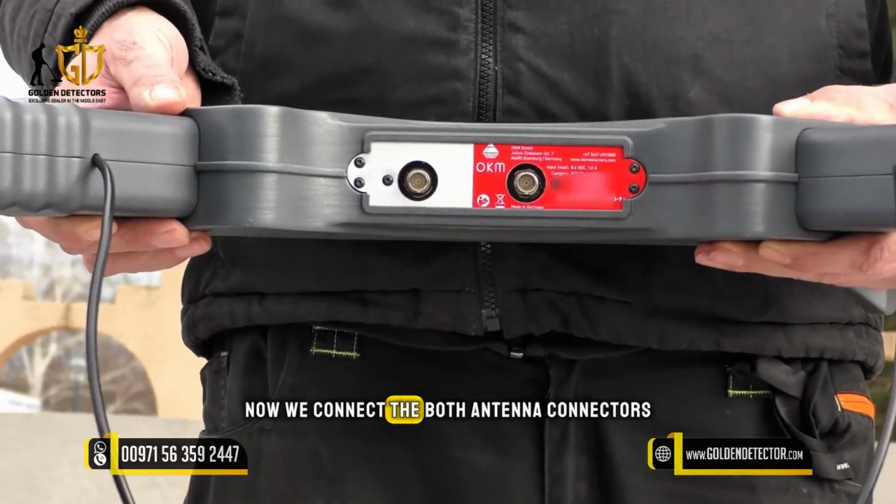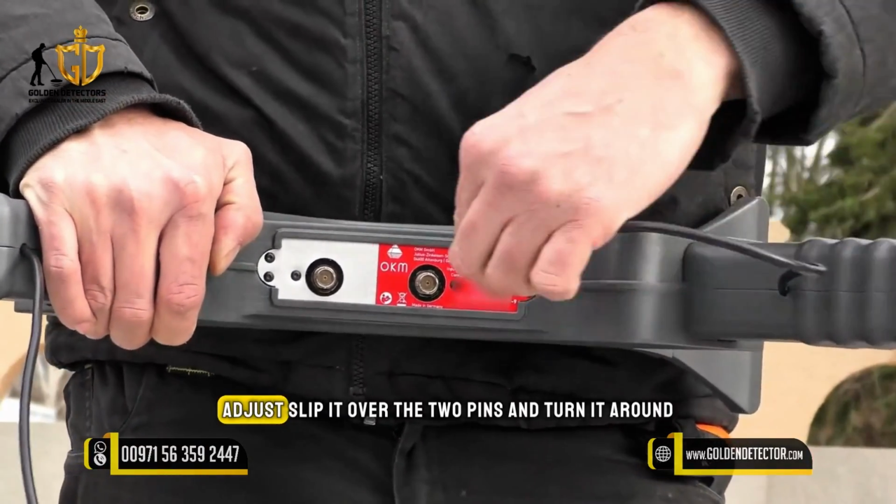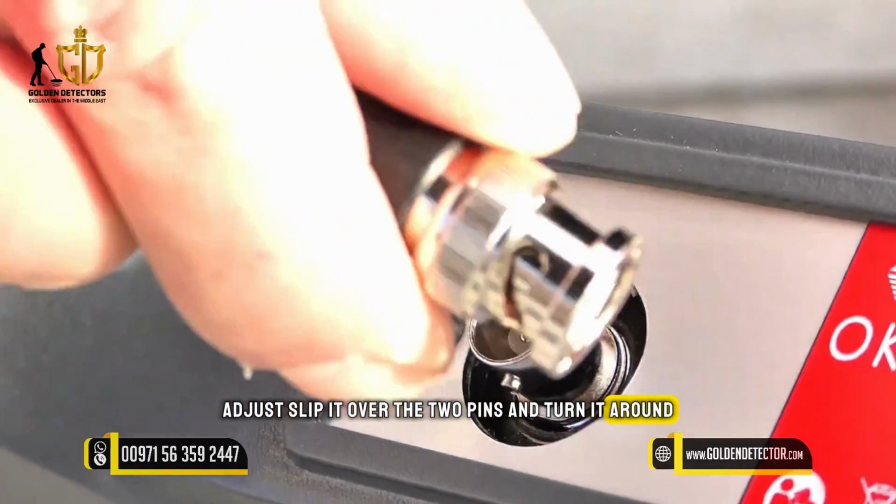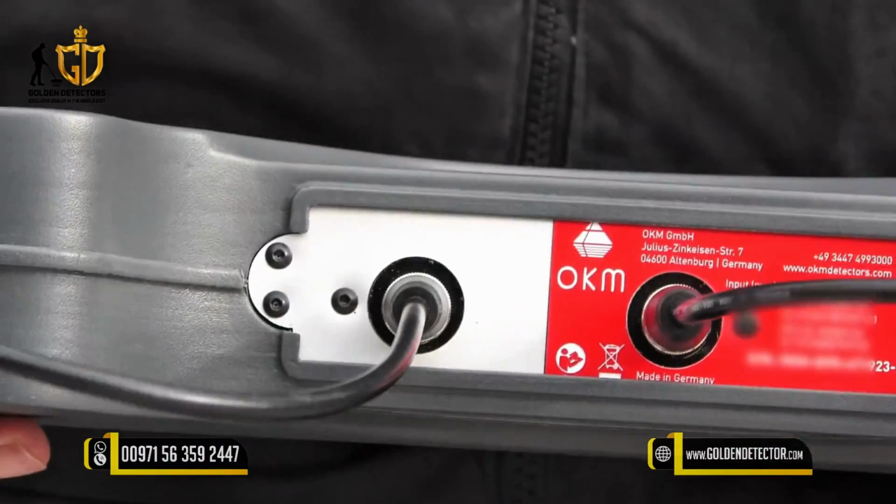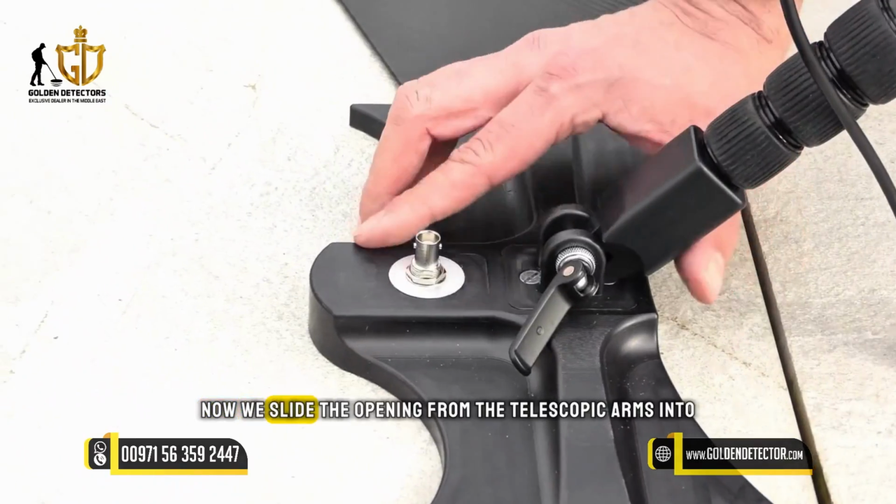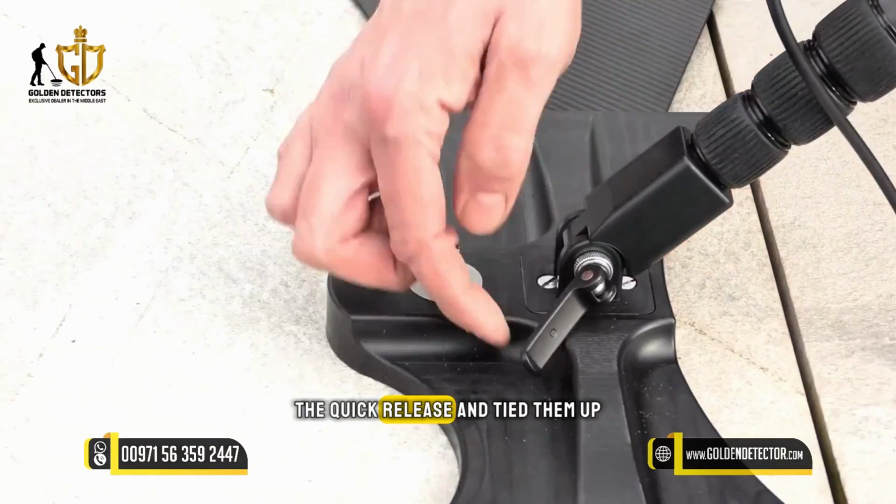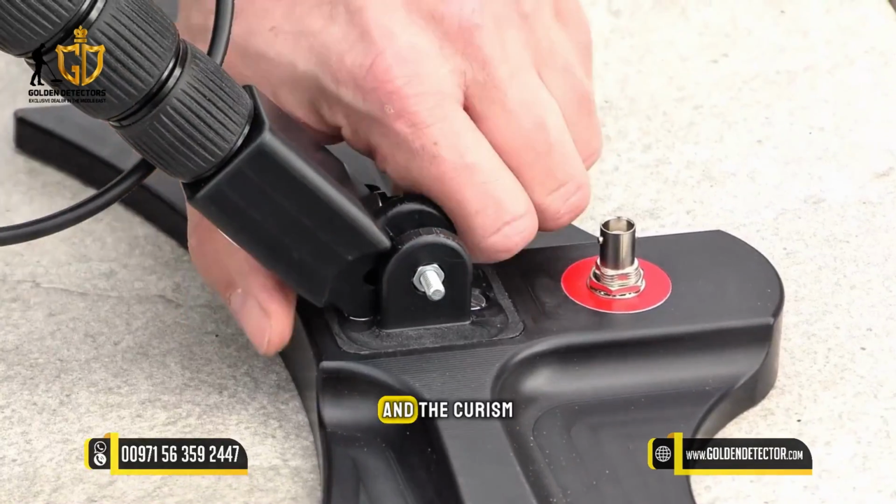Now we connect both antenna connectors to the main unit by just slipping it over the two pins and turning it around. Now we slide the opening from the telescopic arms into the quick release and tighten them up. We do this on both arms and secure them.